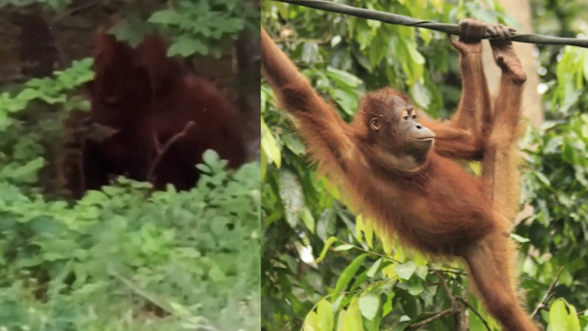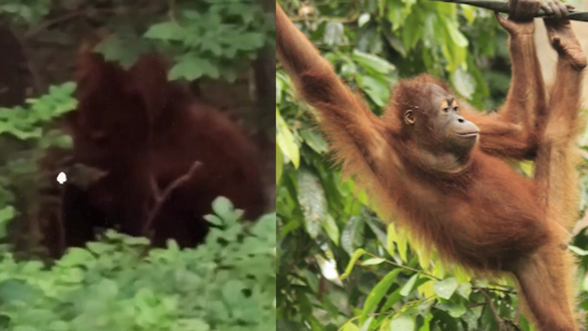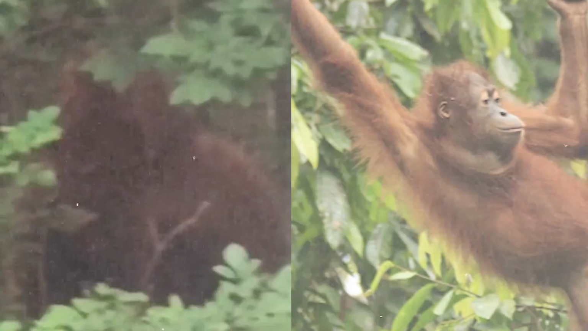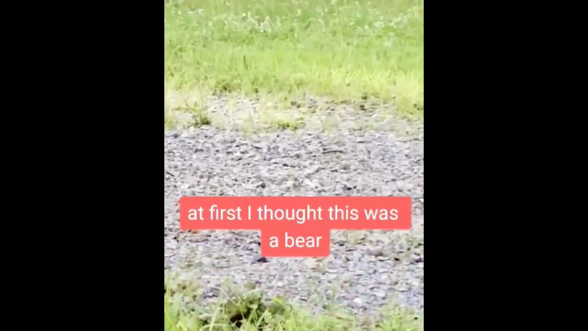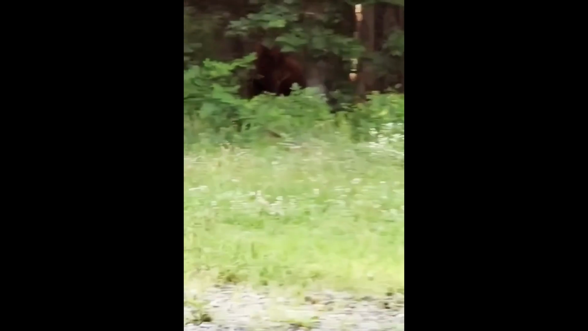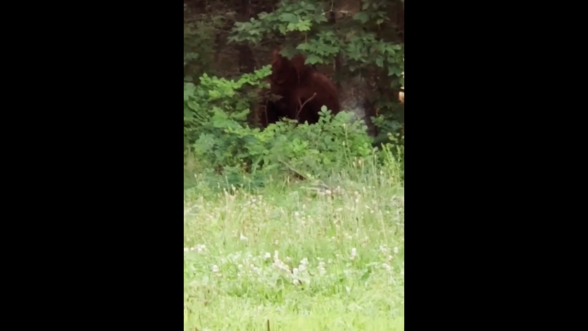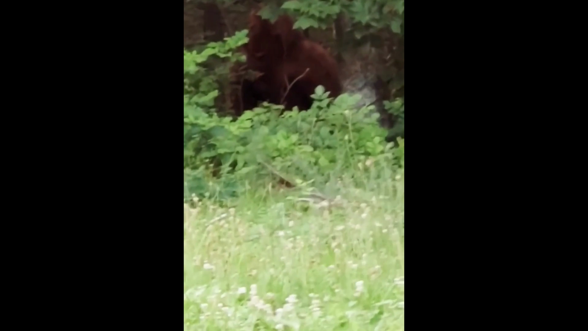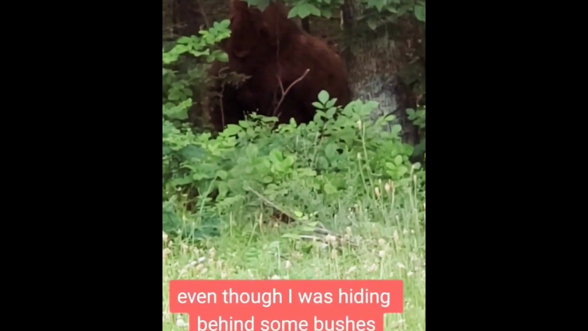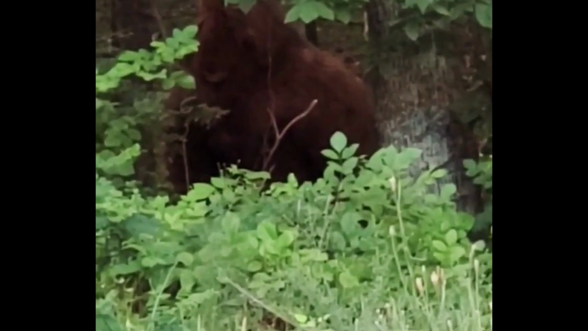While some might speculate that it could be an orangutan due to the brown fur, it's crucial to emphasize that orangutans are typically not as large as the creature depicted in the video. The person who posted the video also mentioned that they initially thought it was a bear, but it continued to lurk even as they recorded from the bushes. It's eerie to think that this creature seemed to have its sights set on them, even when they were trying to hide. What do you think this mysterious creature could be? Could it be the legendary Bigfoot?